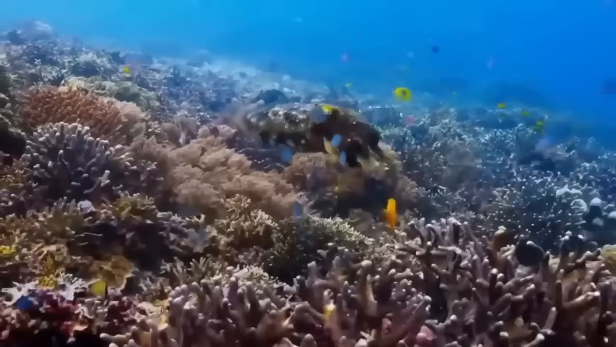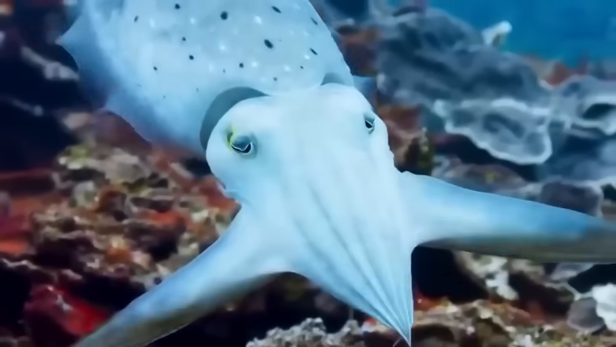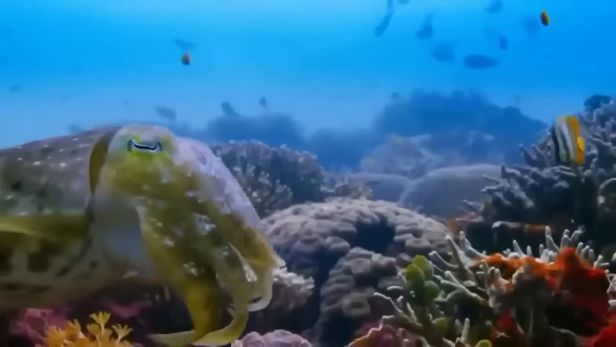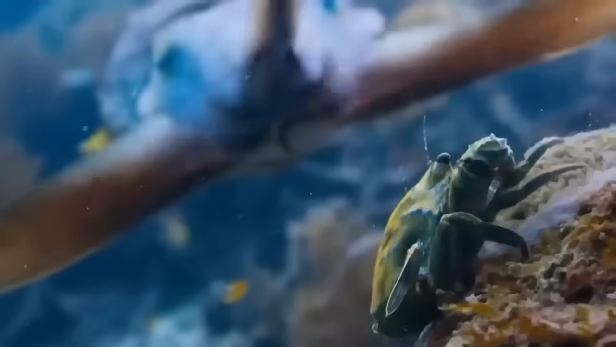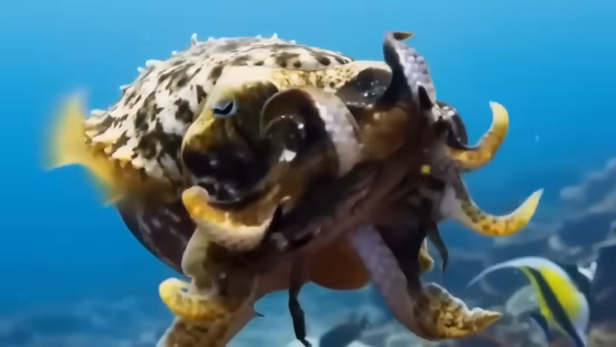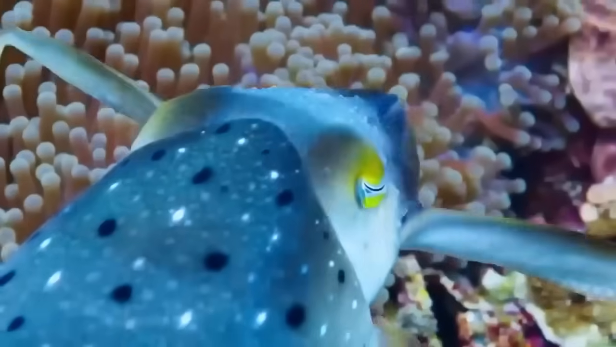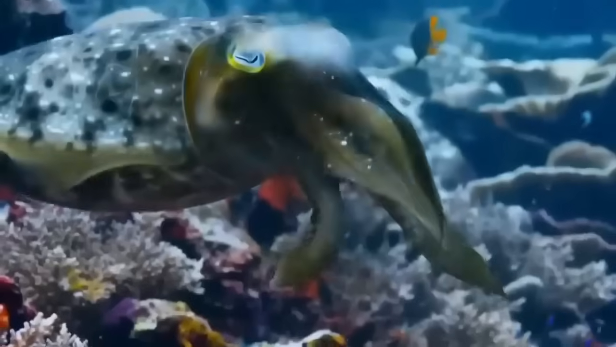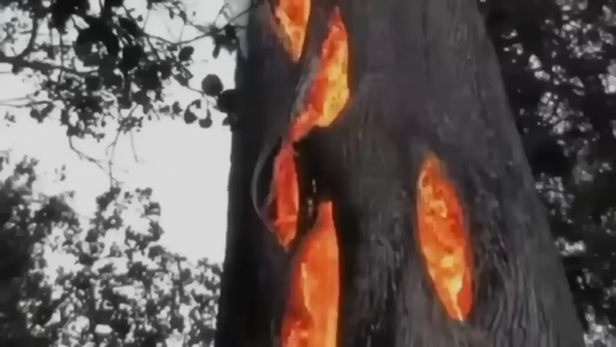A cuttlefish. Have you heard of cuttlefish or cuttles? These little guys are actually fish found in deep parts of the ocean, and they're known to be highly toxic. But let's not focus on their dangerous side for now. Instead, let's talk about how incredibly unique and fascinating they are. Just take a look at their mesmerizing colors and reflections. It's no wonder they've been nicknamed the disco cuttlefish. And that's not all. They even have a way of hypnotizing their prey before attacking. It's truly a wonder to witness.